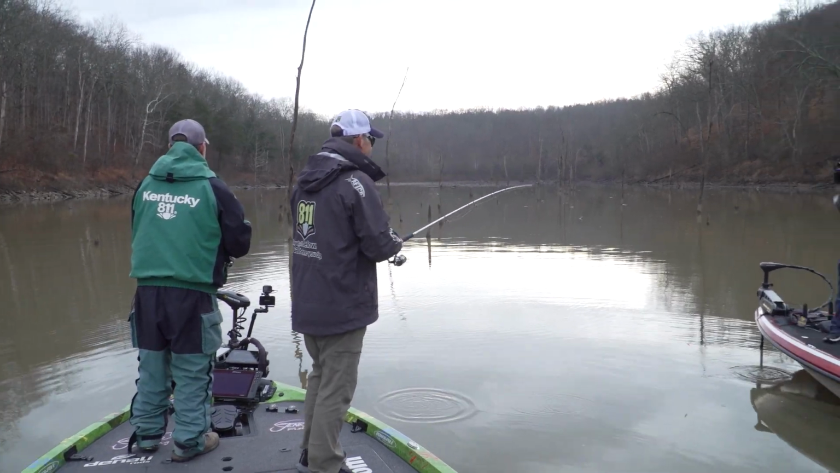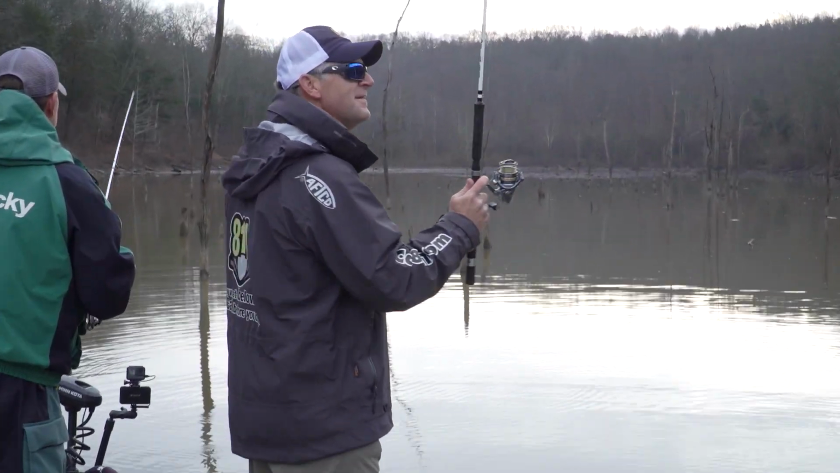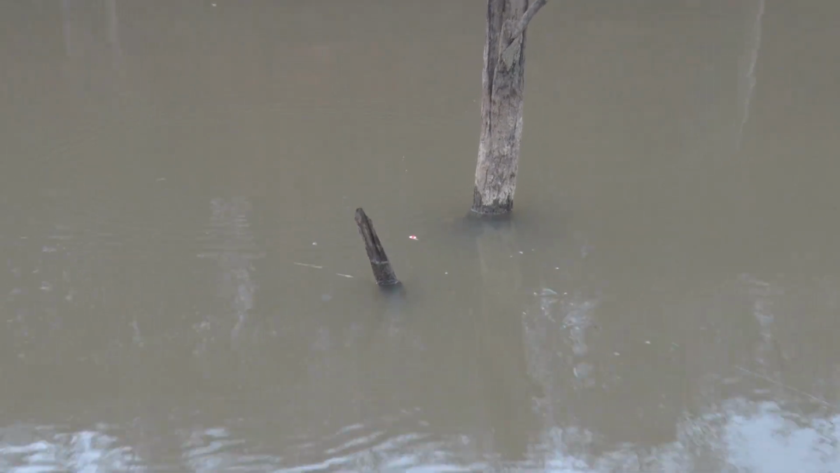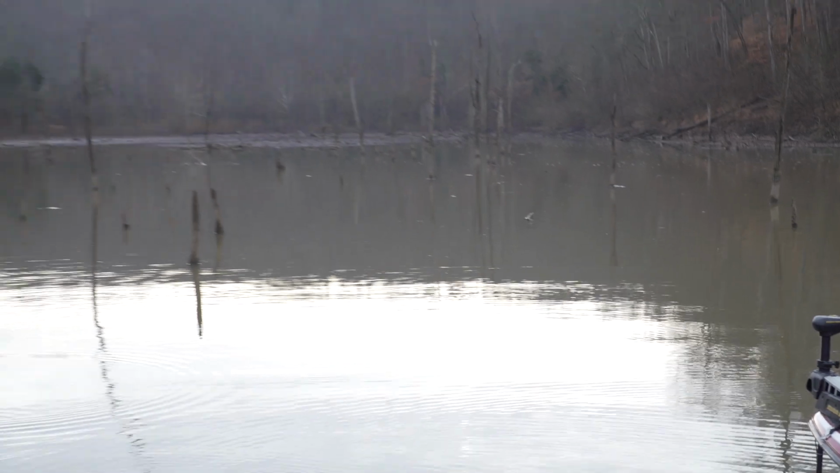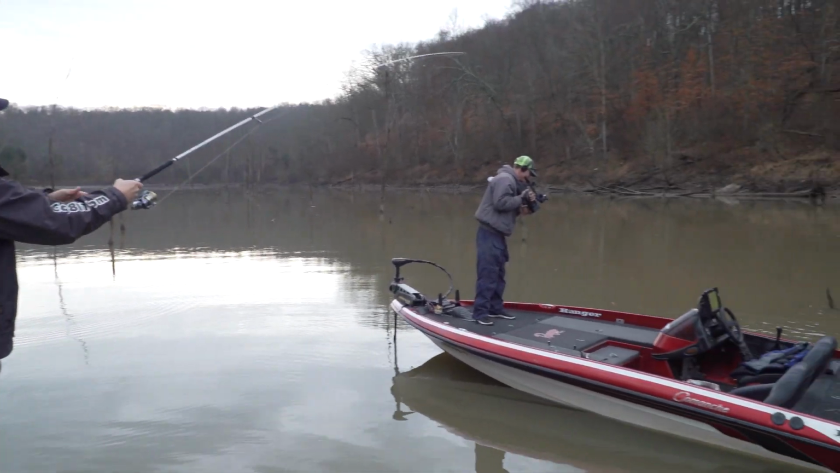There it is. Oh, I had him too. I let him hit it twice. That ticked me off. Make this happen right here. If I do this across that other boat, I'm gonna laugh. I did it. Look at that. Right across the other boat. Now I gotta reel it through that boat.